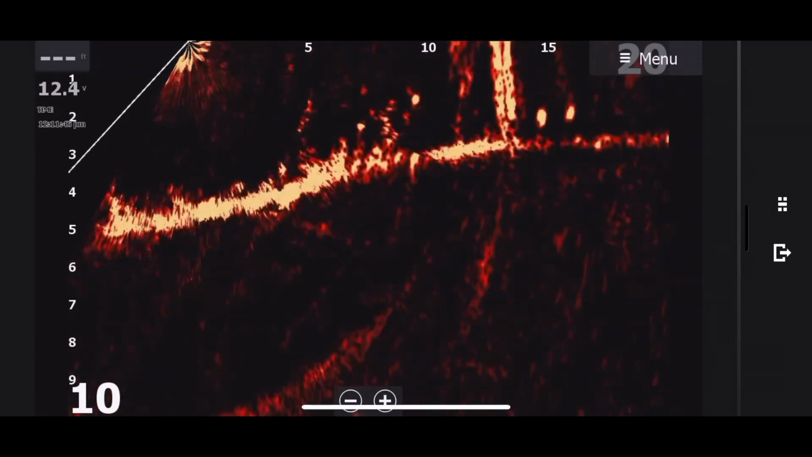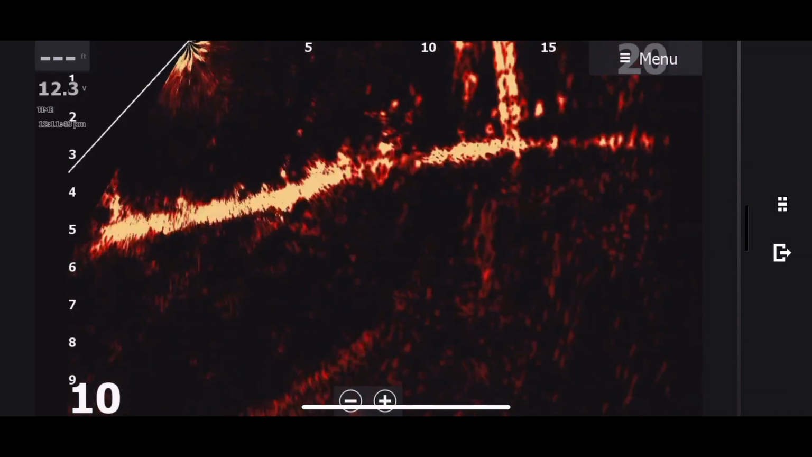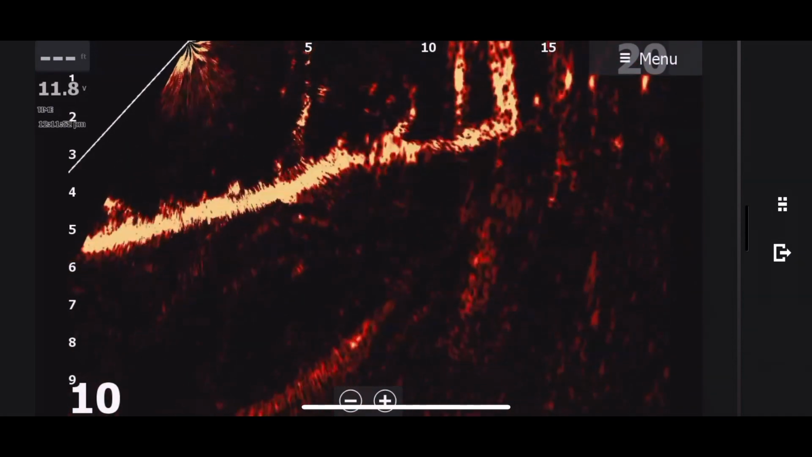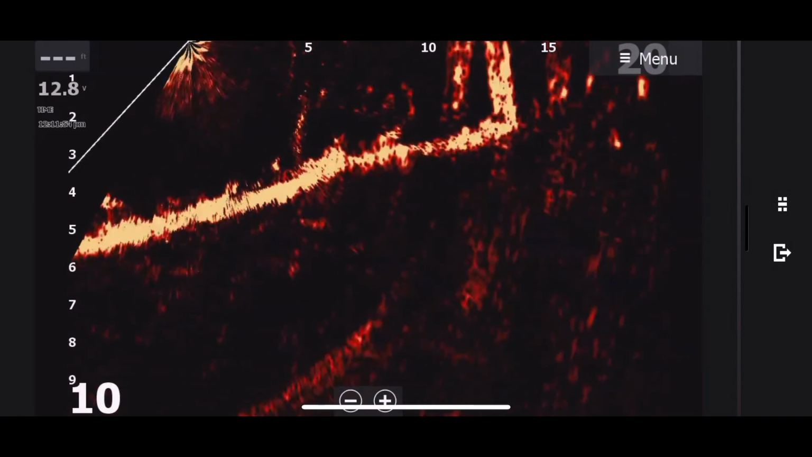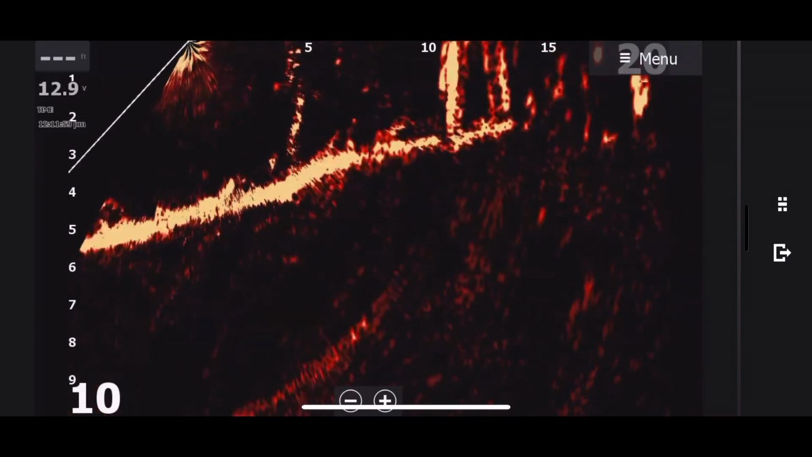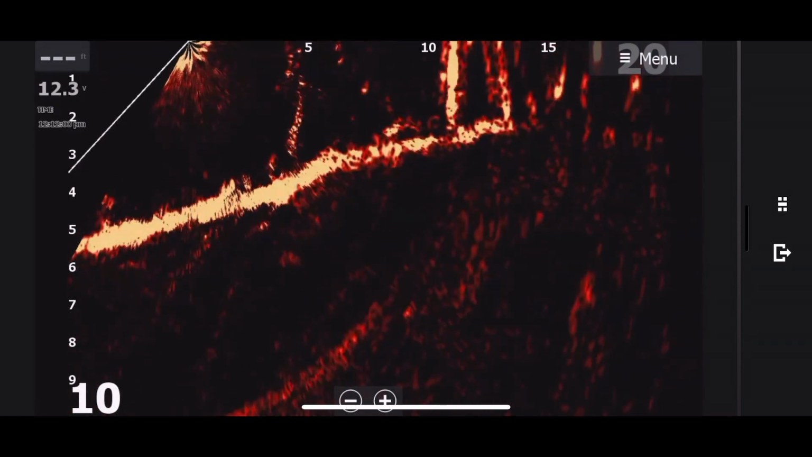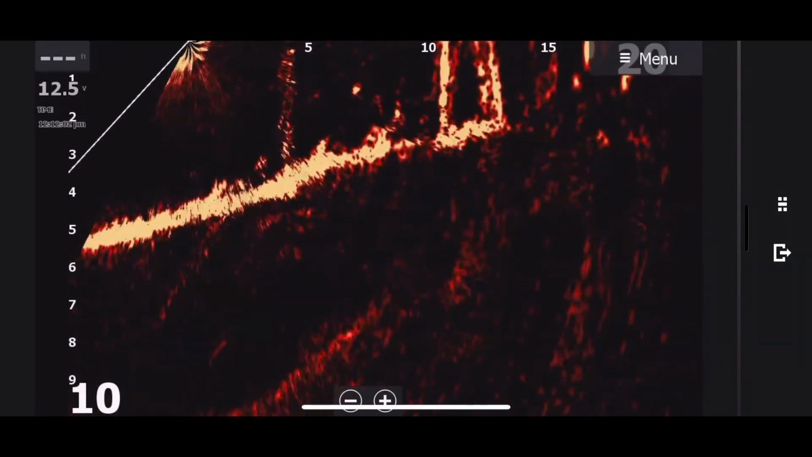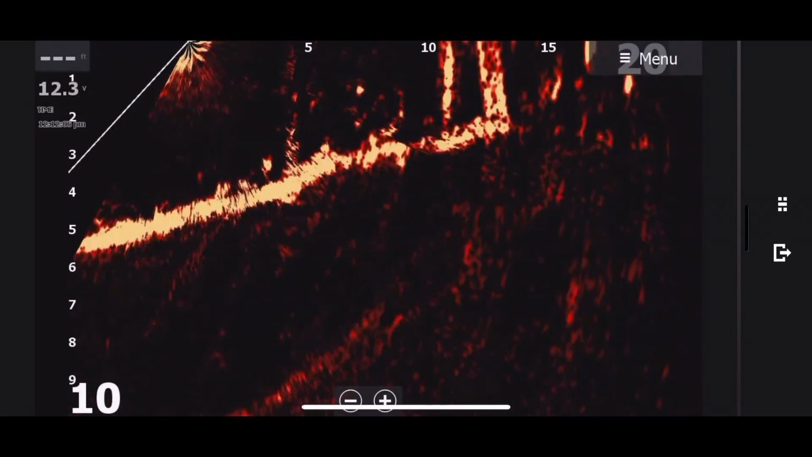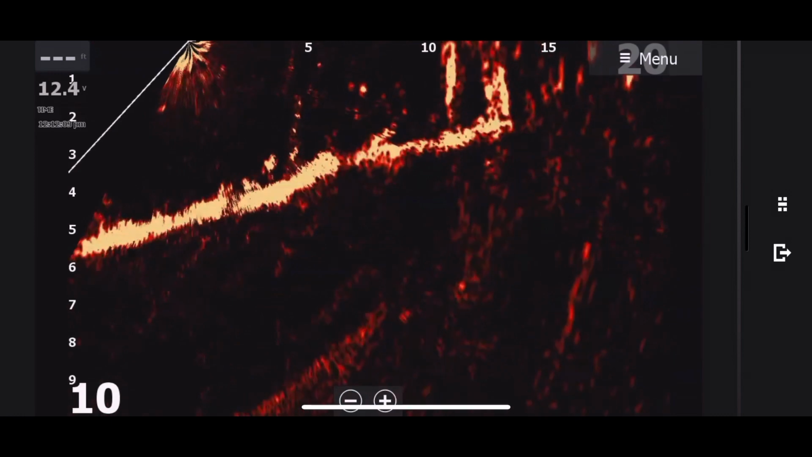You can even discern his tail, which Lowrance is wonderful at, actually seeing the full body of them. And that helps, because when you can discern that's a big crappie, then you can target him as opposed to targeting some of the smaller crappie. That's good to know, because that's what we're out there trying to do, is catch the bigger fish. And if you can concentrate on bigger fish, you're going to be more successful, and you're going to have a lot better time too.